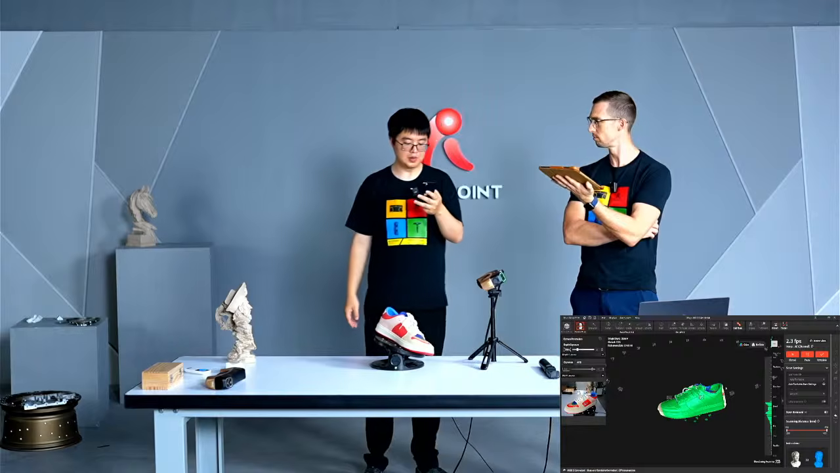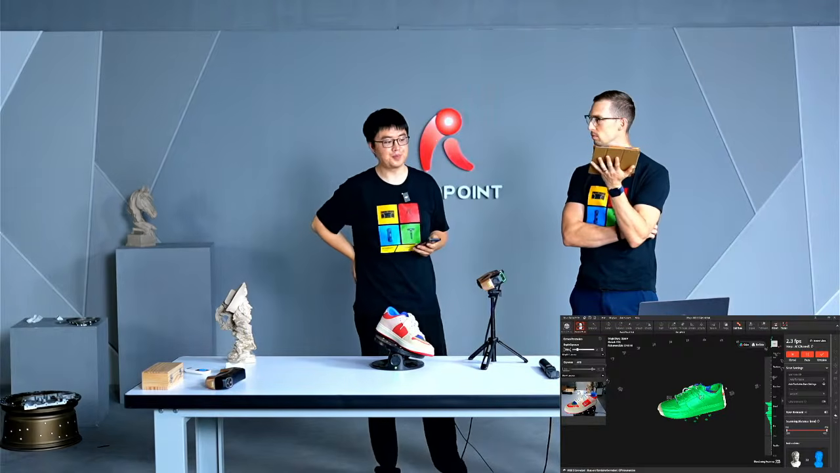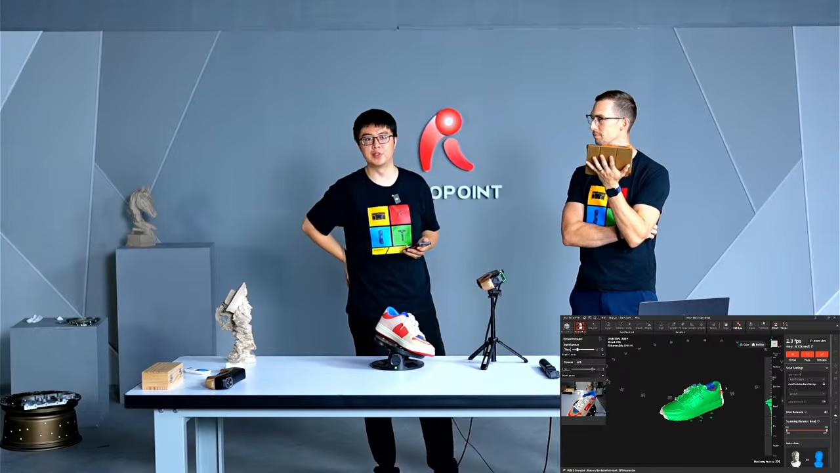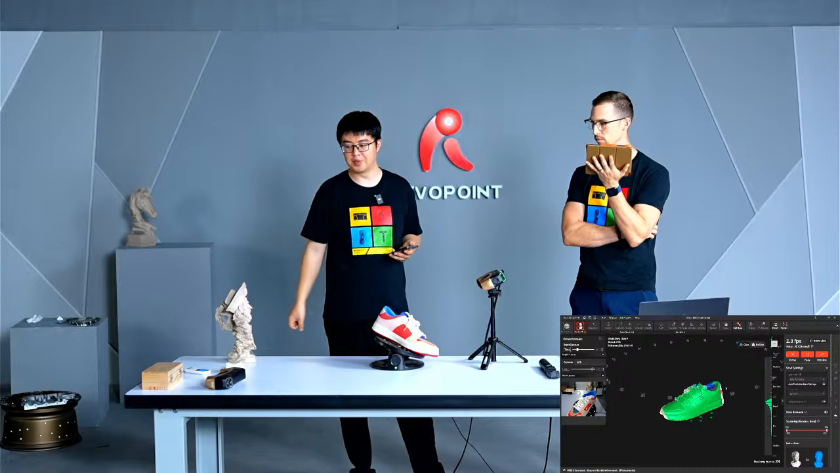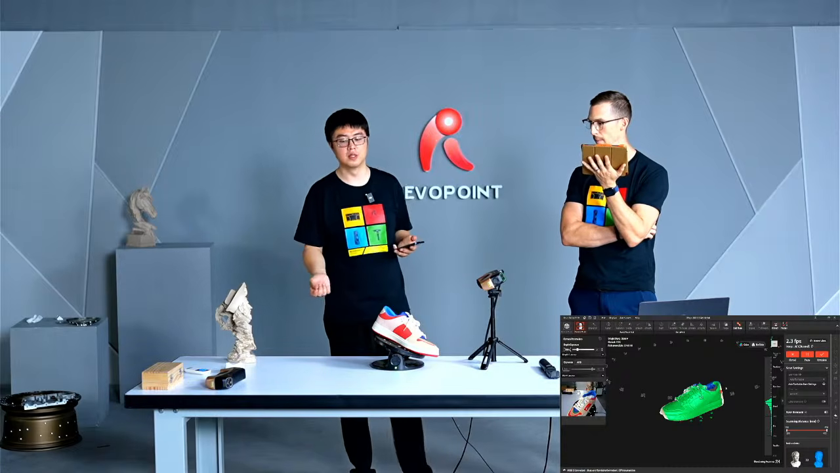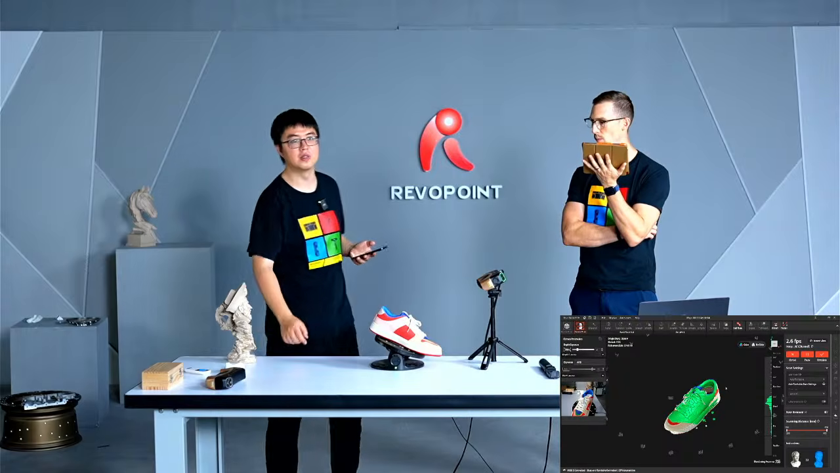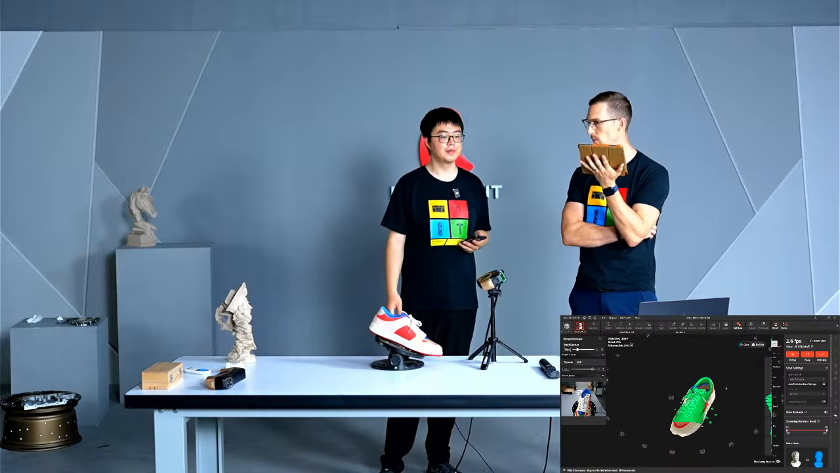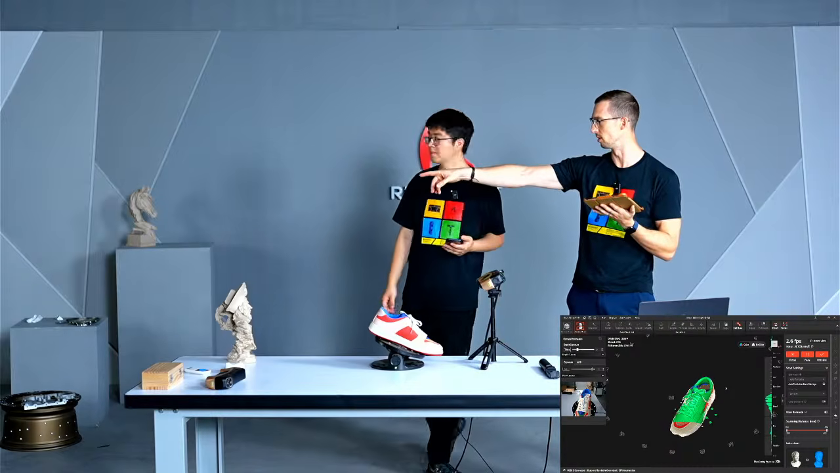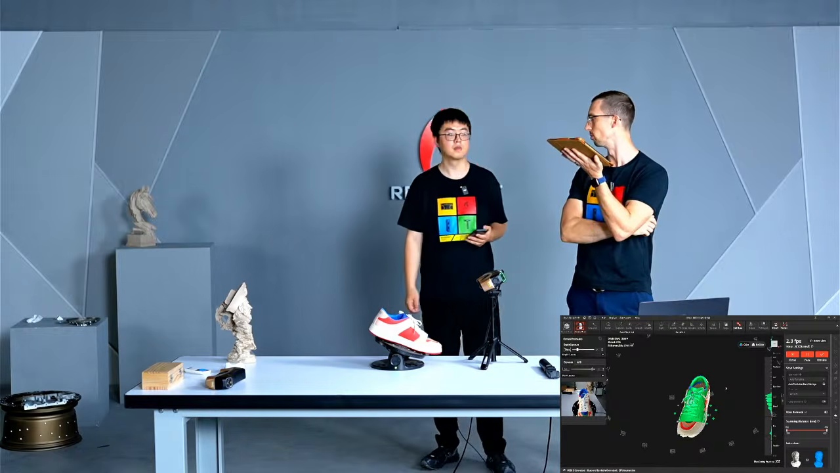The 3 millimeter, 6 and 10 millimeter markers, no, they don't have pros and cons. They're just different in size. So the smaller marker, you use it on smaller items. If you're scanning a table, you can use the 10 millimeter markers. They're just different in size, nothing else. For example, that engine block has some really small protruding areas. You can put the 3 millimeter markers on that.